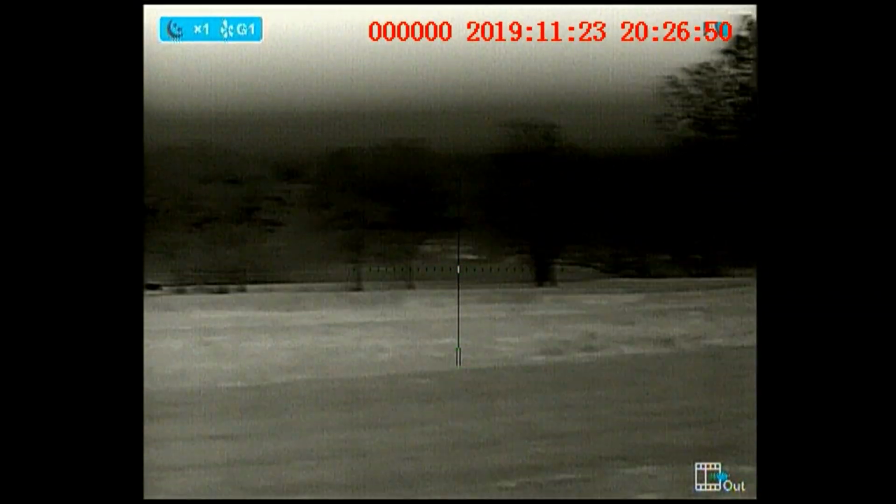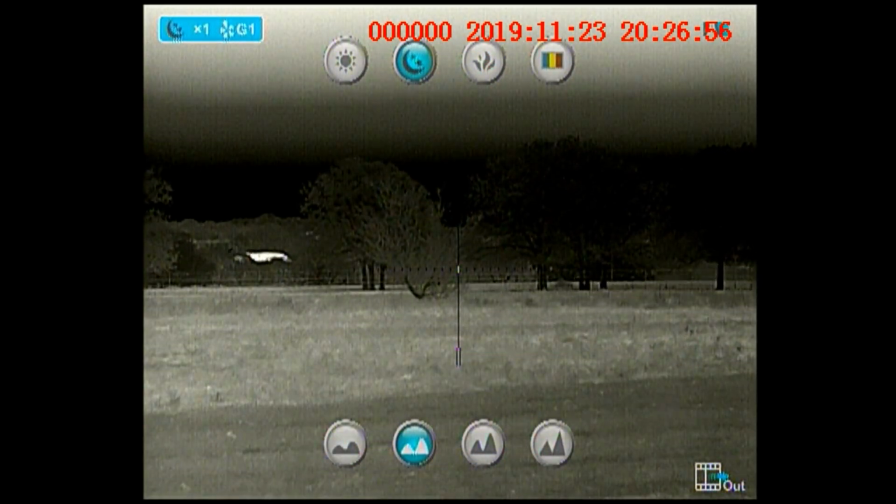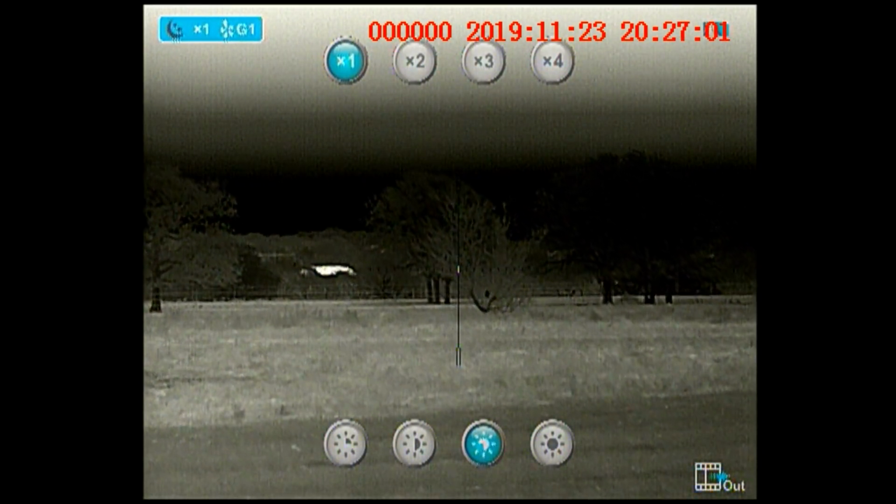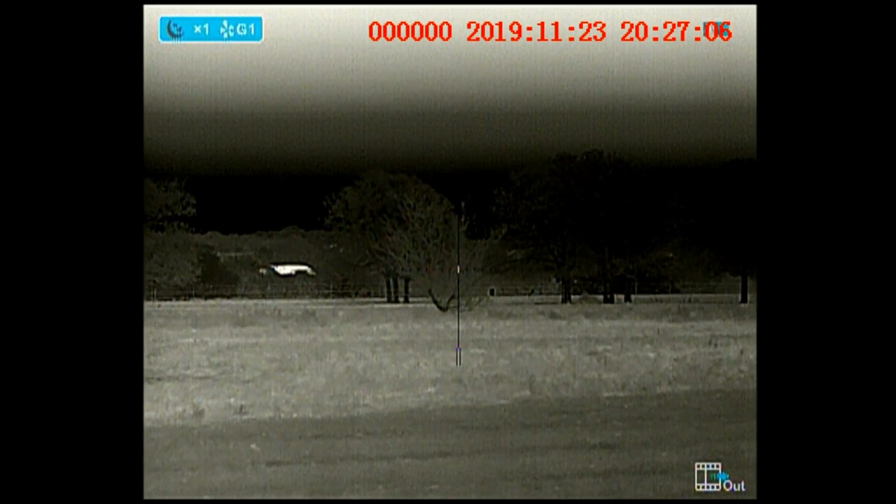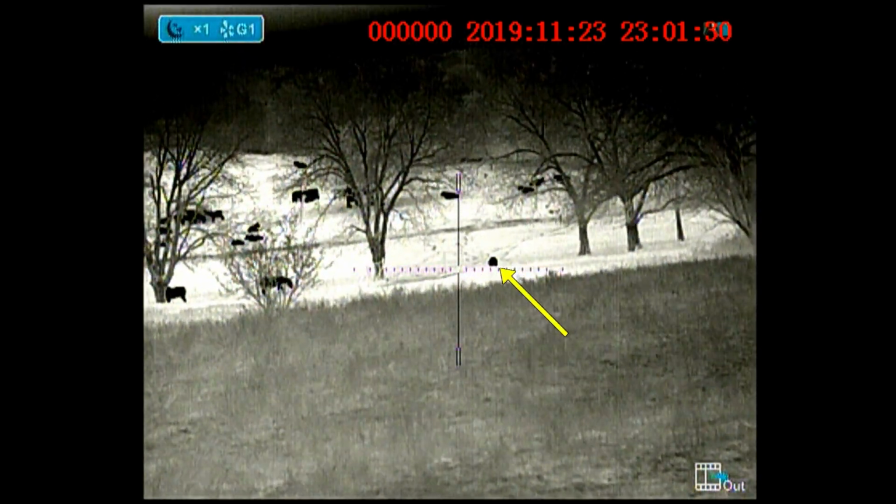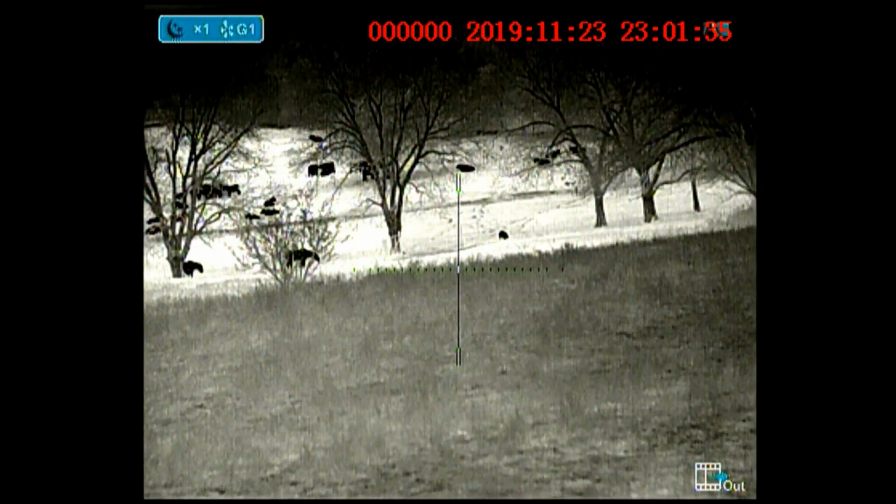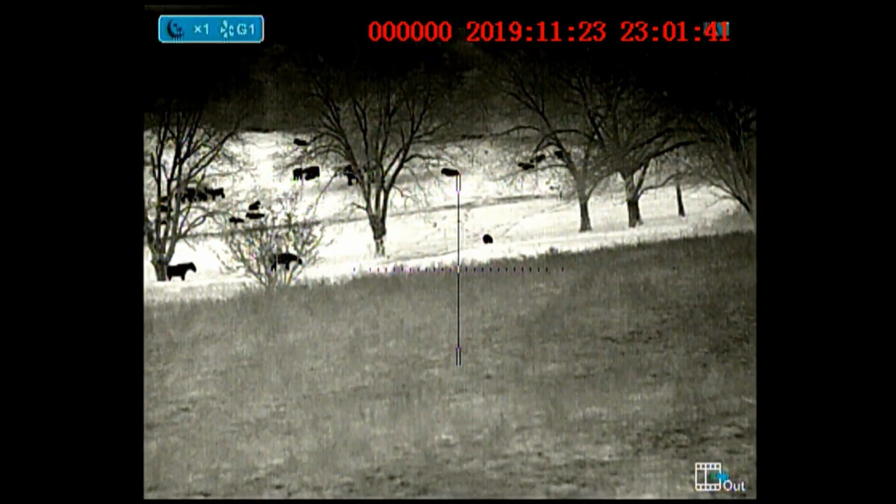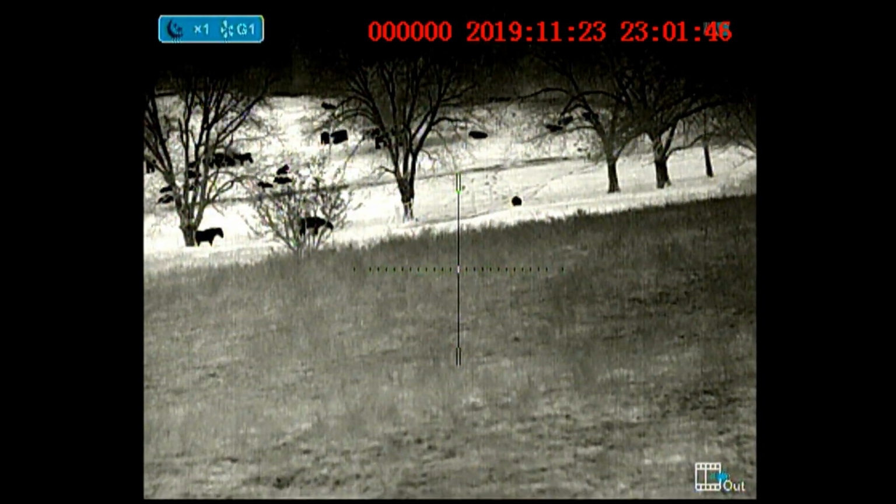We moved on to our next property, spied this hog that we went after. Apparently it winded us. Here Ben is adjusting the image quality on his scope as the hog disappears from view. We decided to go away, check the other properties, came back a few hours later, spied this other hog. He's probably 300 yards, maybe 400 yards out there, and there's a ridge between us and that hog. And during the time it took us to make our approach, he was out of view, and apparently he disappeared off to the right.